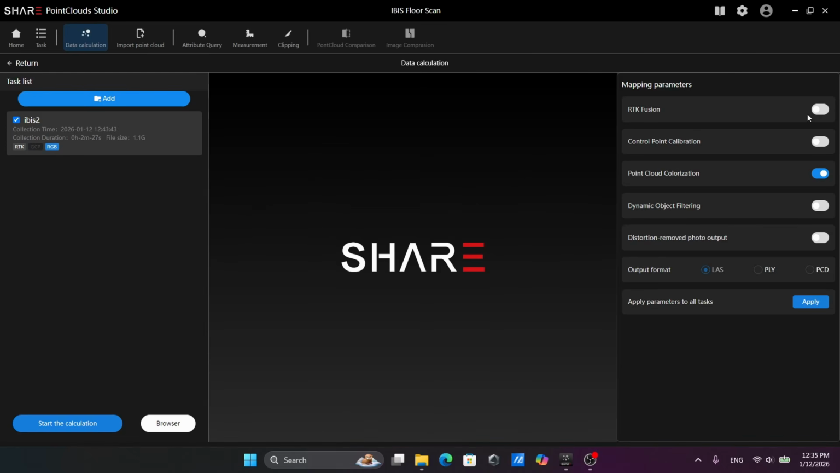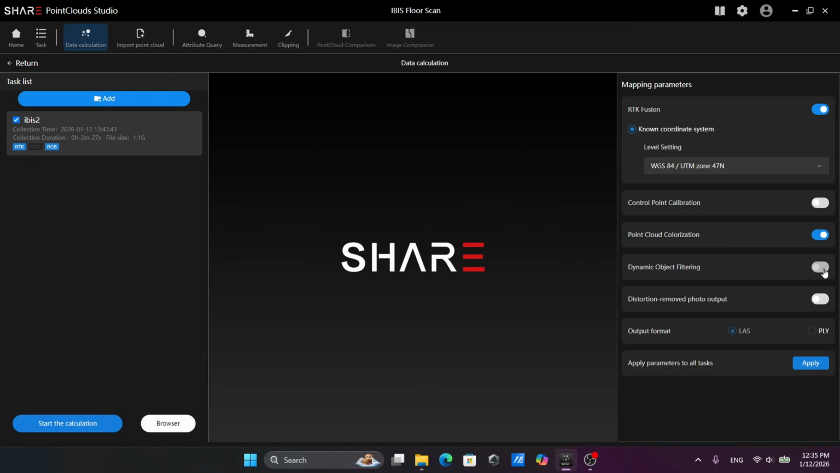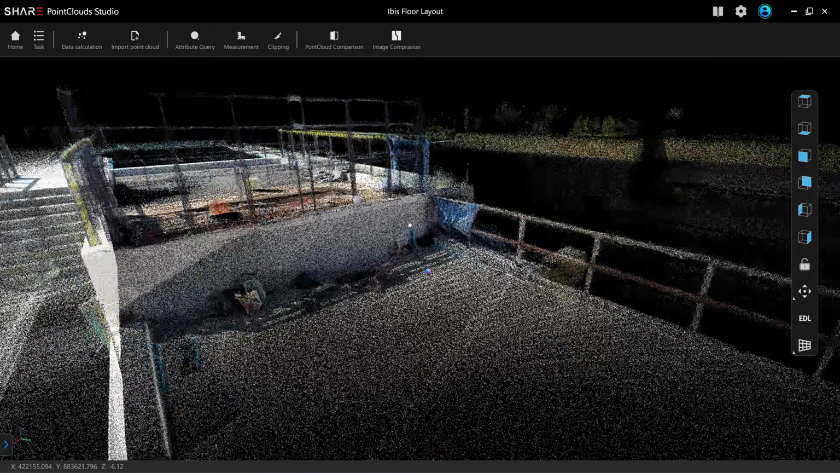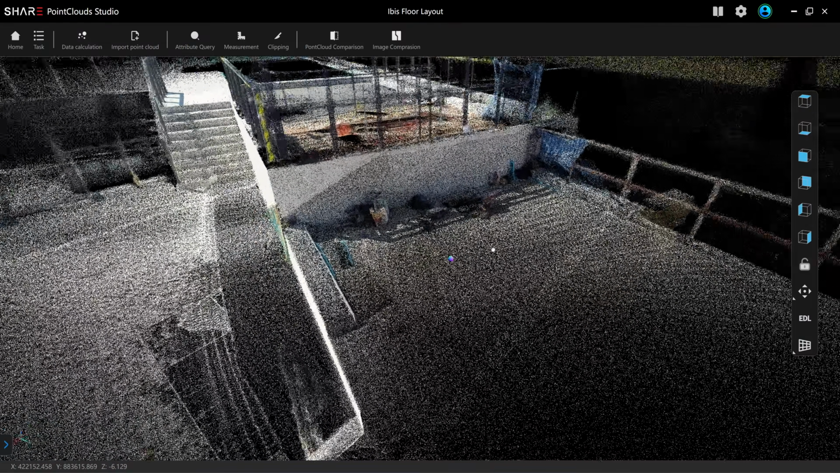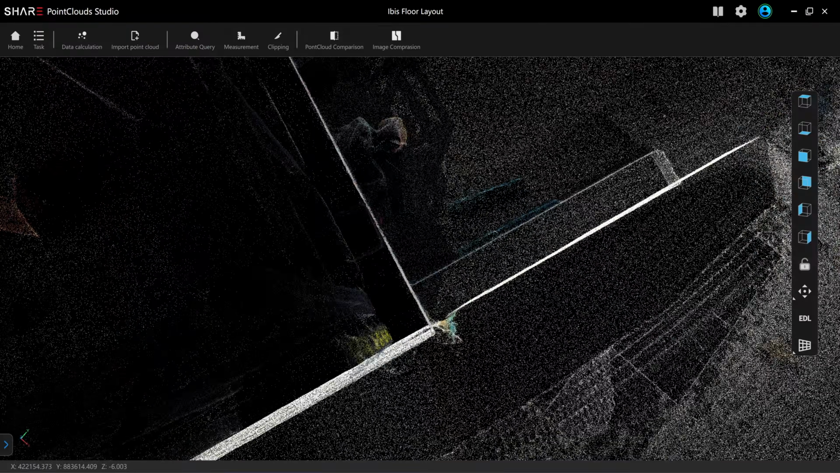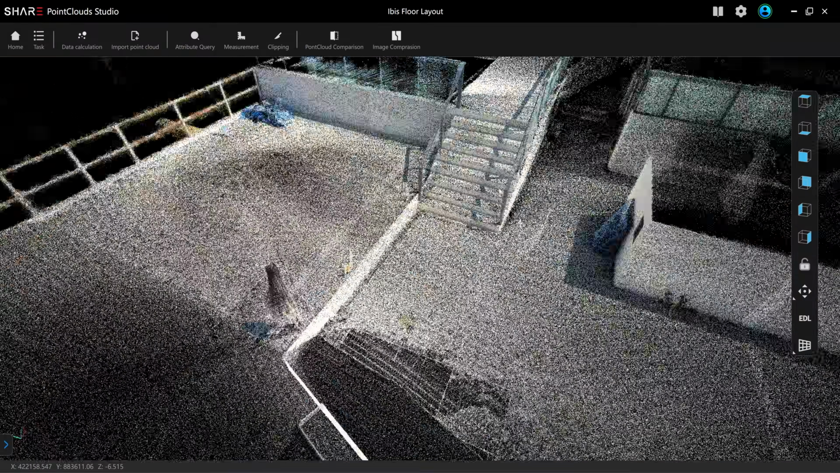Because the scanning time is only 2 minutes, the processing time is also short, less than 5 minutes. Okay, this is the 3D scan result in the SHARE Point Cloud Studio. As you can see, I can clearly see the position of the fixing point, and the corner is not sharp, but it's not that round either. If the plane is large, you get a sharp corner. And this is not SLAM, this is RTK fusion.